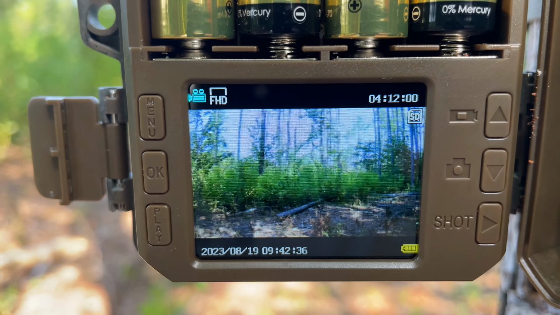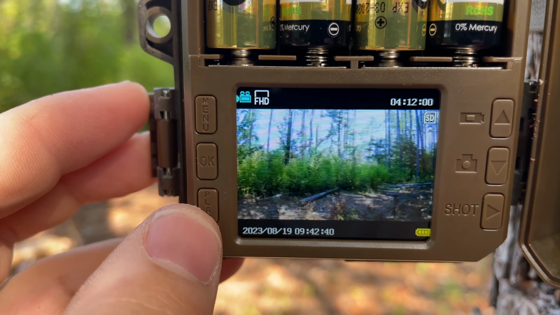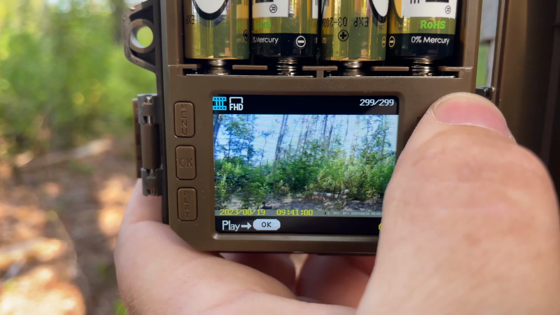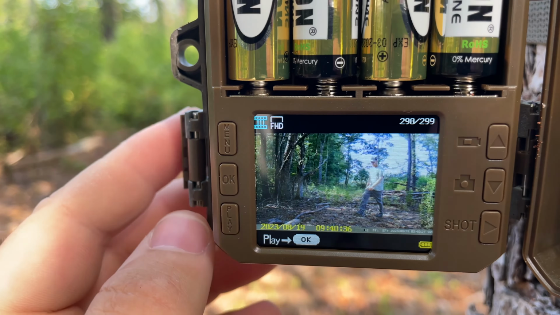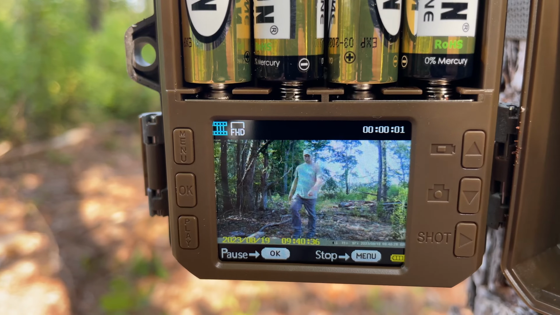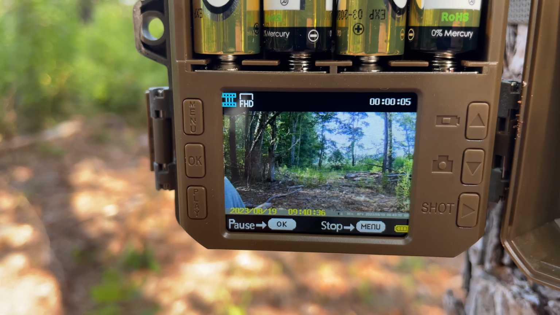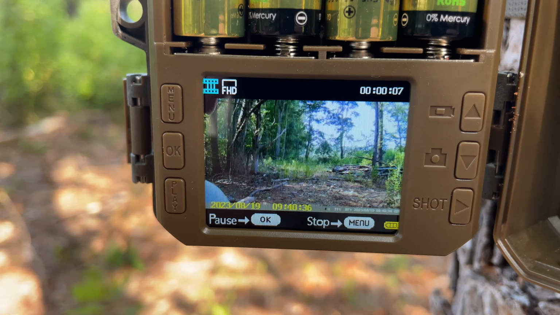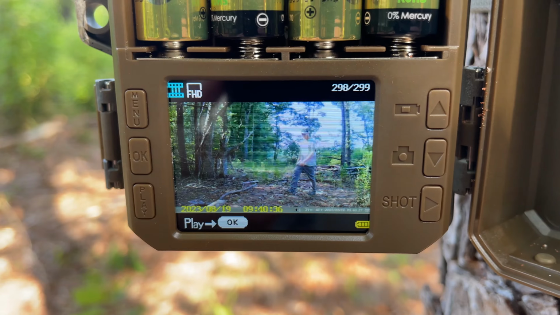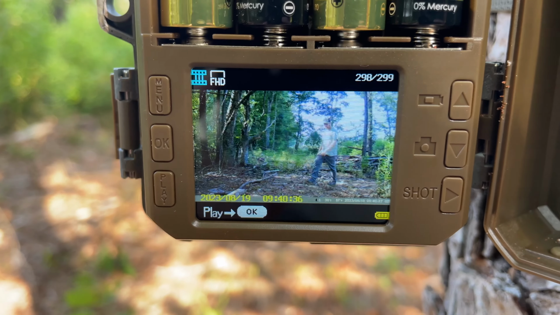All right guys, so the camera did take some videos this time, and I just want to show you that you can actually play them on the display screen. So you click play, then I'm going to toggle up to me walking up, and when you're on the actual video itself, if you hit OK, then you can actually watch that video on the display screen, which is a pretty cool function. So again, for a cheap camera, this thing has a lot of features. So let's get it inside and we'll take a look at what's on the SD card.